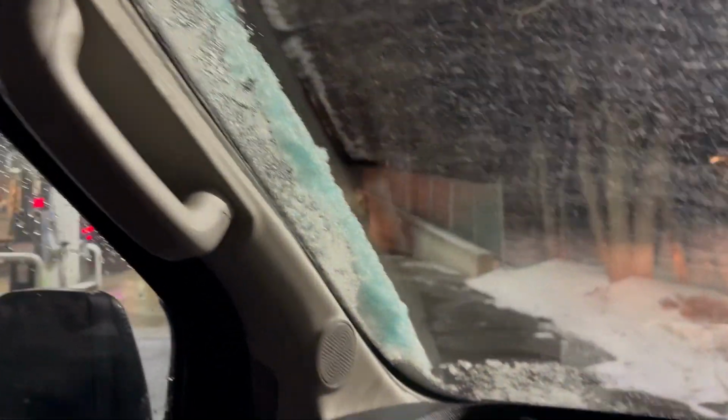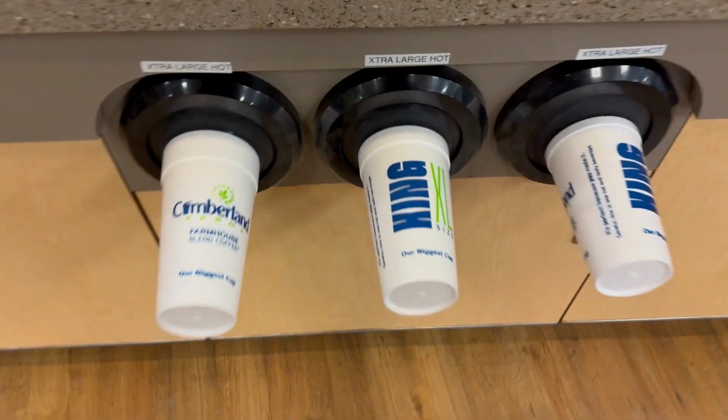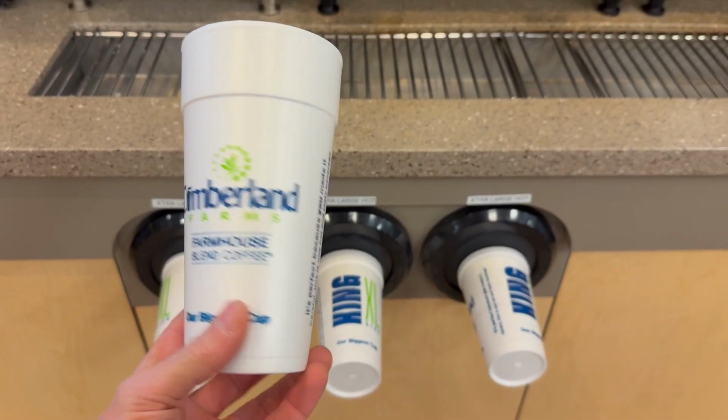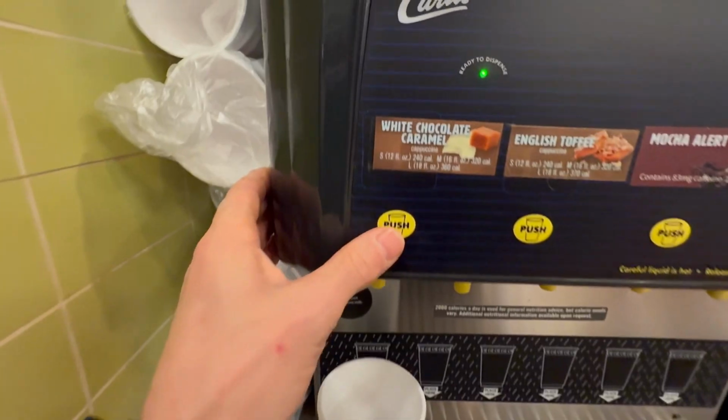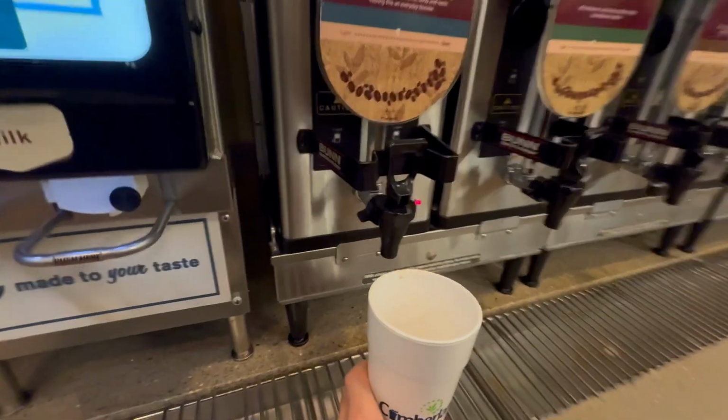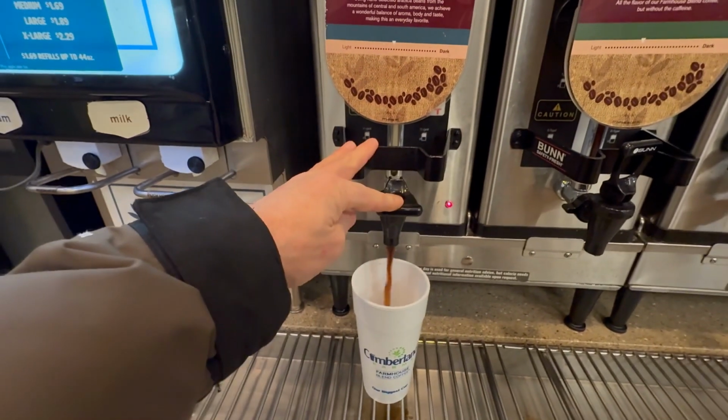Today's coffee place of choice, Cumberland Farms. My favorite road coffee. I'll show you why. For one thing, every coffee here is the same price regardless of size. For another, they have these cappuccino machines up here, so I like to mix it. Instead of putting cream in my coffee, I put some of this stuff. And then we'll just mix it over here with some coffee.